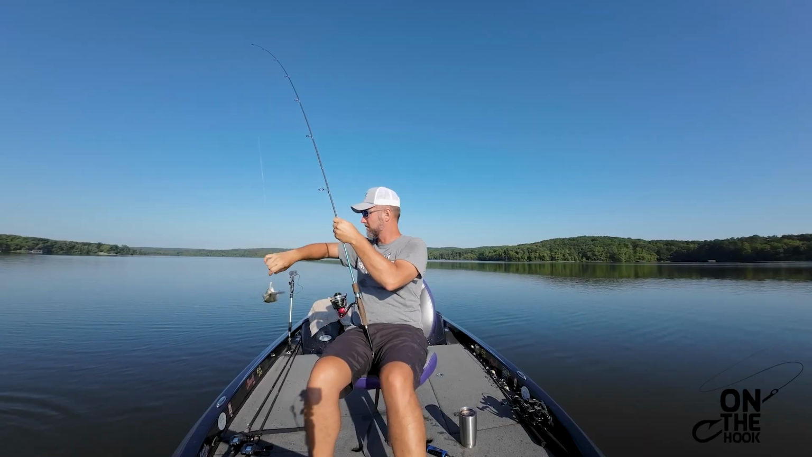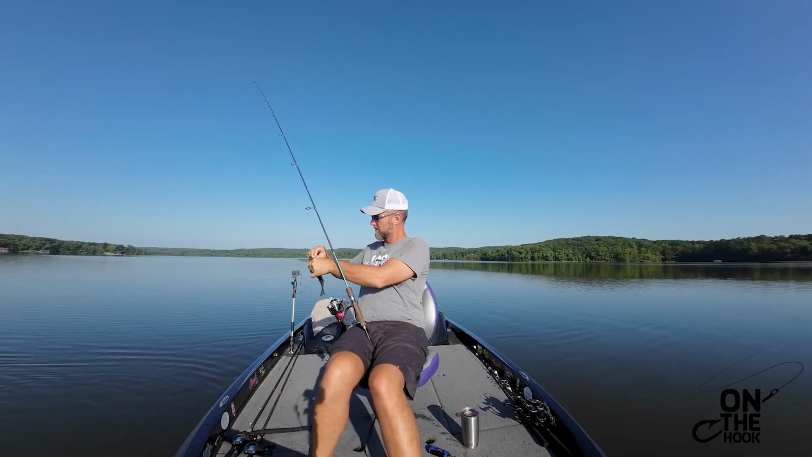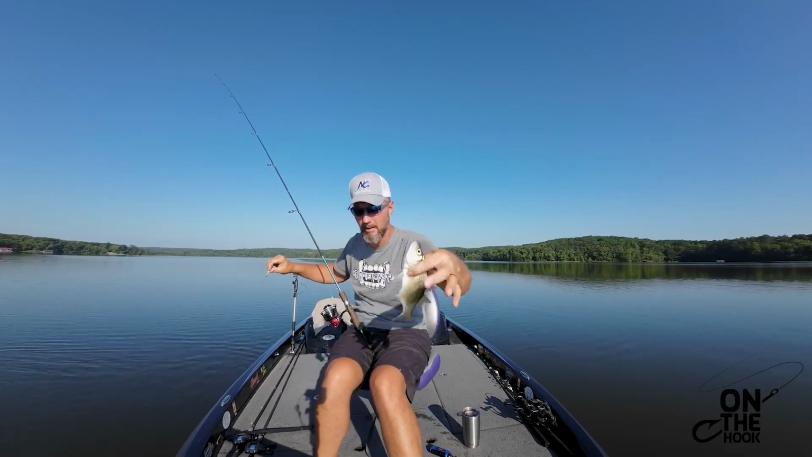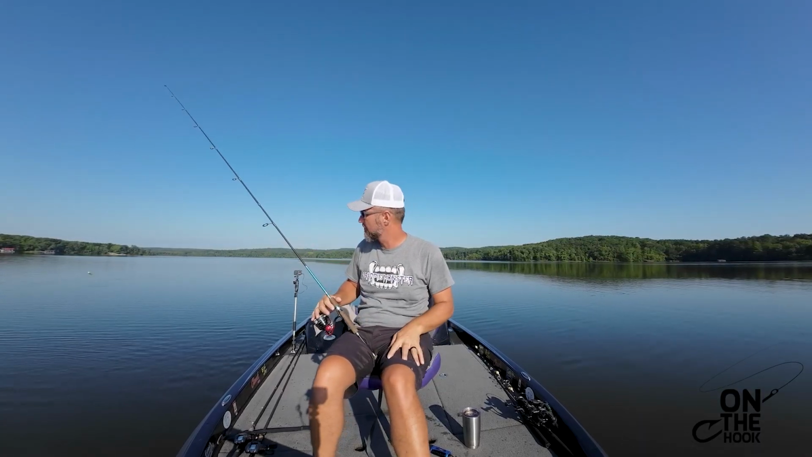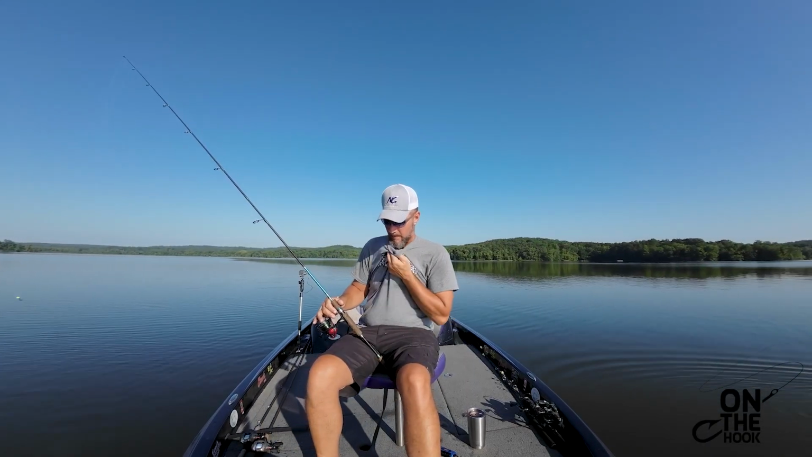Another white bass. I mean, this one ain't a yellow bass. This is a white bass. There's a little school of white bass in there. So, they fun to catch. They ain't what we're trying to do here.